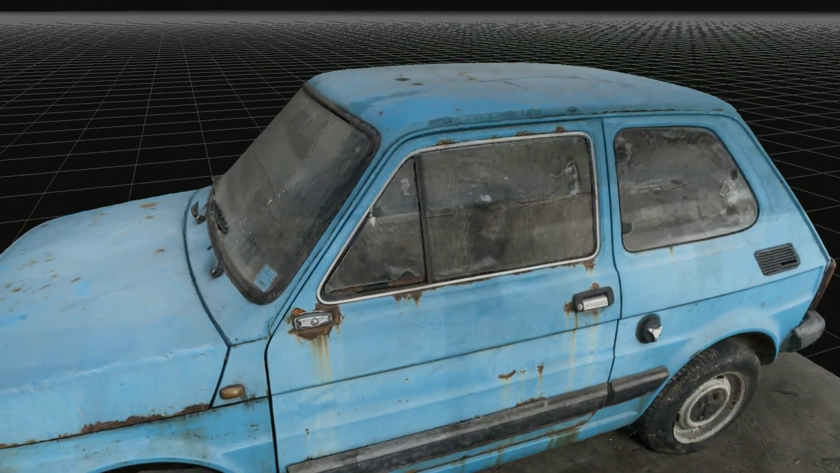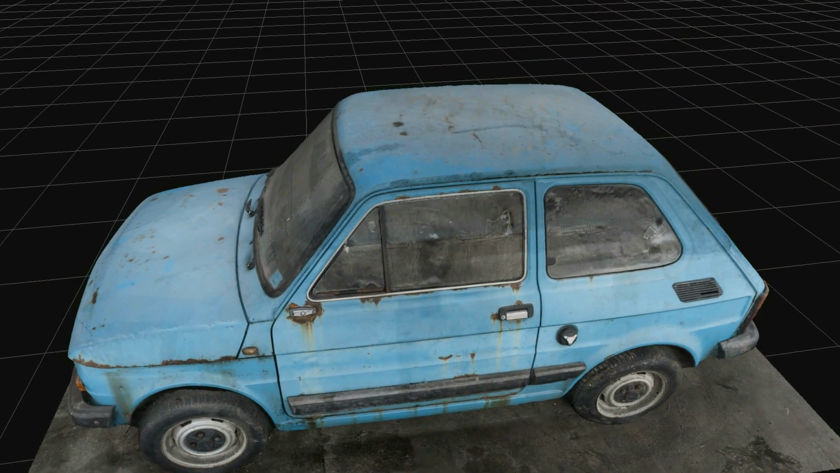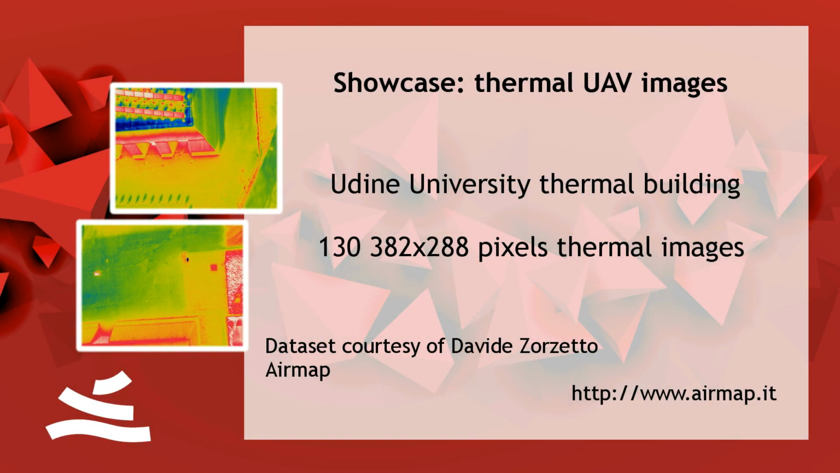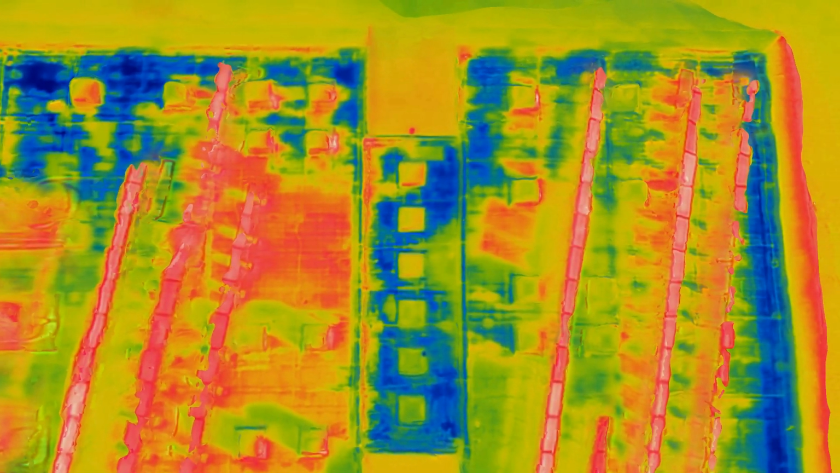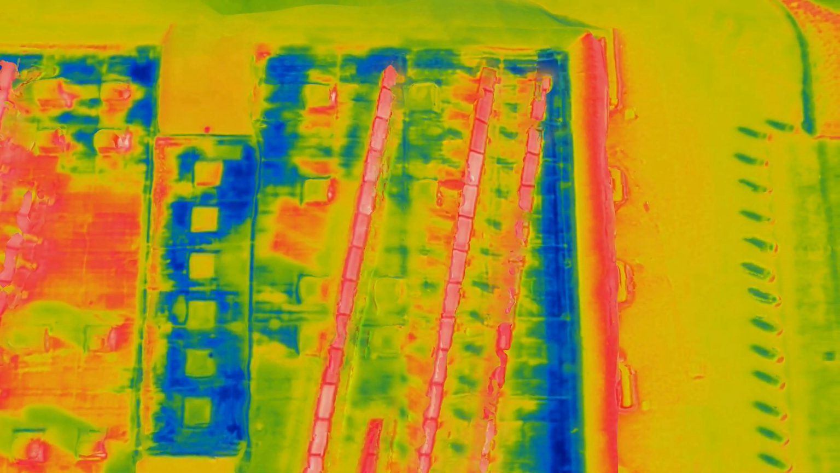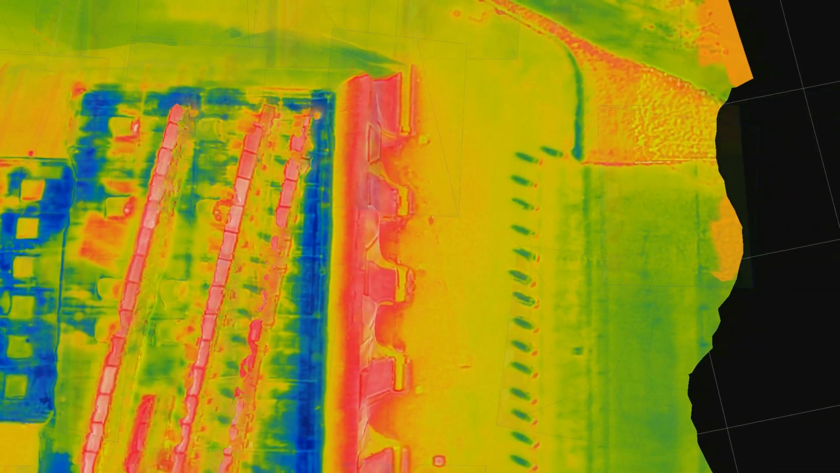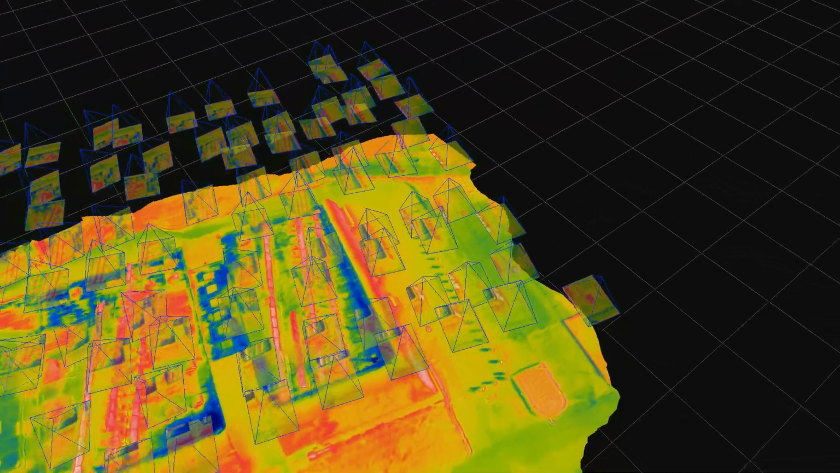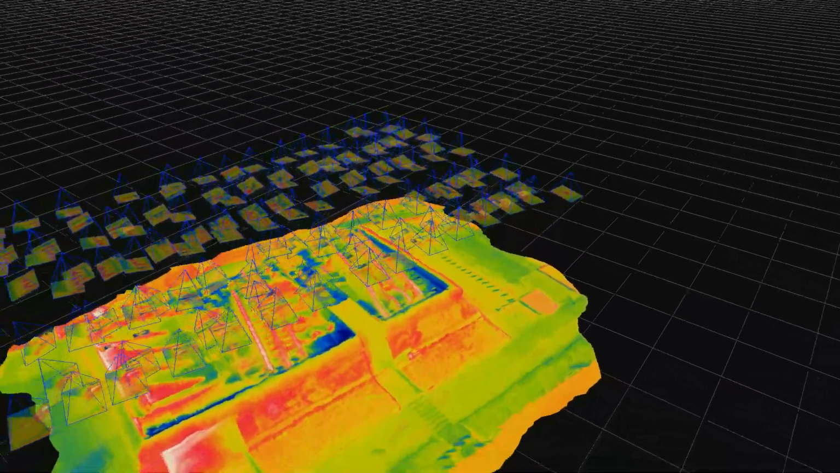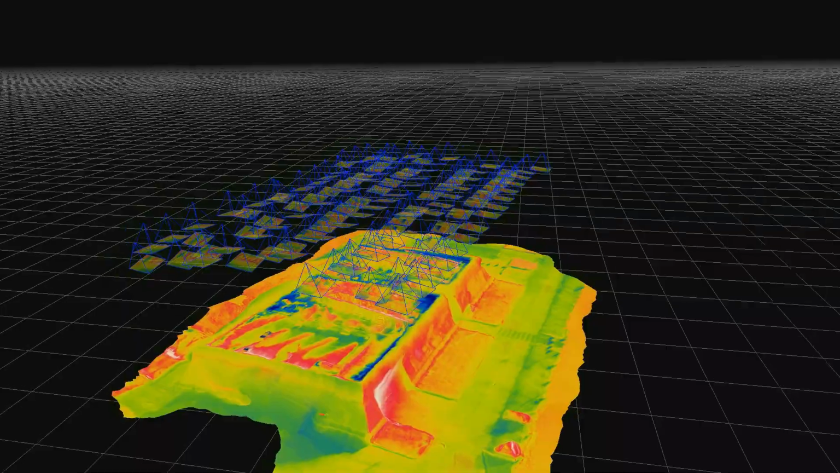Also, the texture has been improved greatly during the last few months. So let's talk about thermal UVs. This is an interesting, very low-resolution example. Usually what you do to process thermal images is reconstruct the geometry using RGB images, and then you swap them out with the thermal imagery. In this case, we use only the thermal imagery, and as you can see, we still got a really good result, actually. It was a 130 by 300 by 200 pixels image, so very, very small.